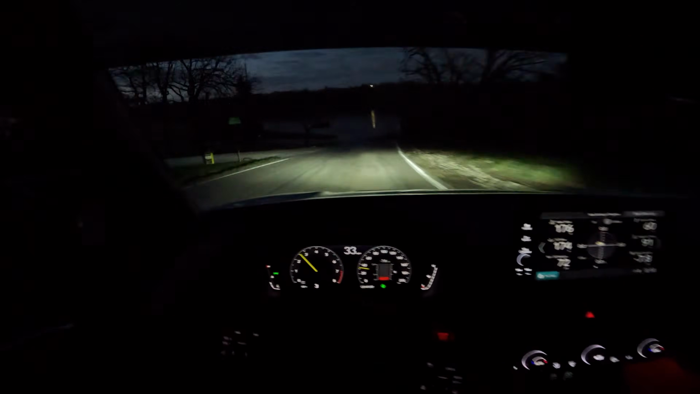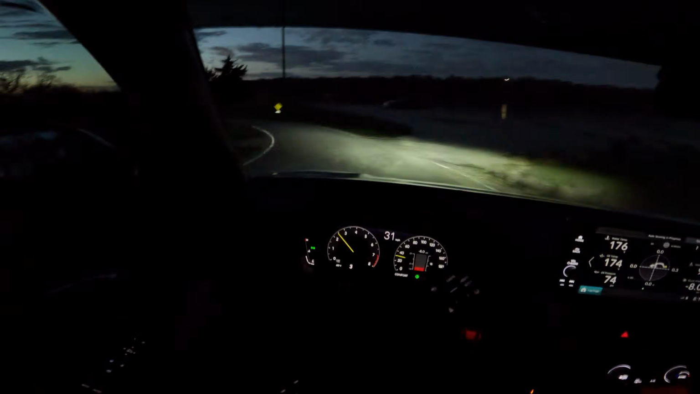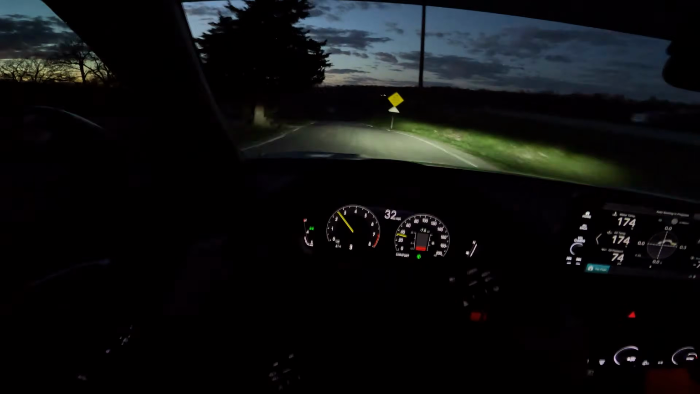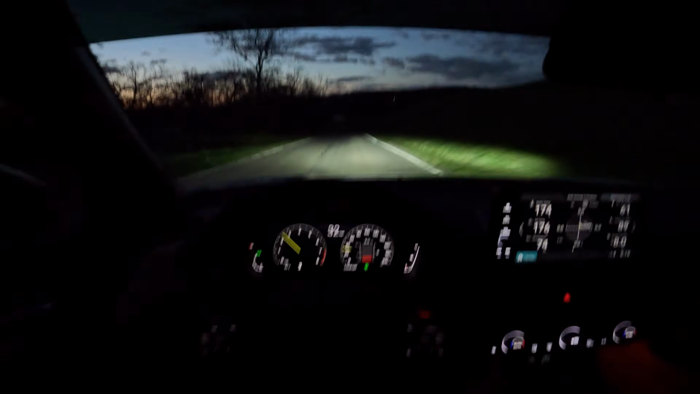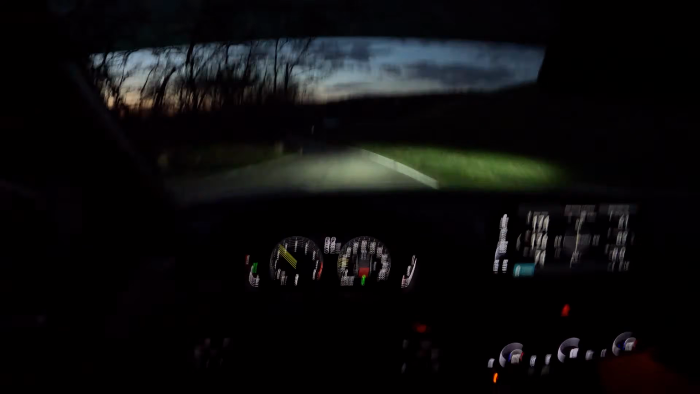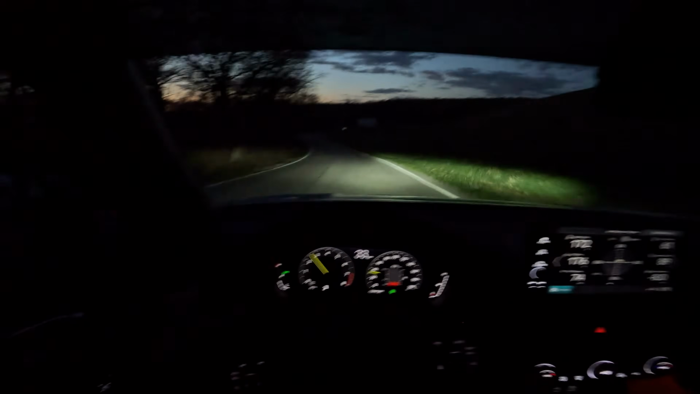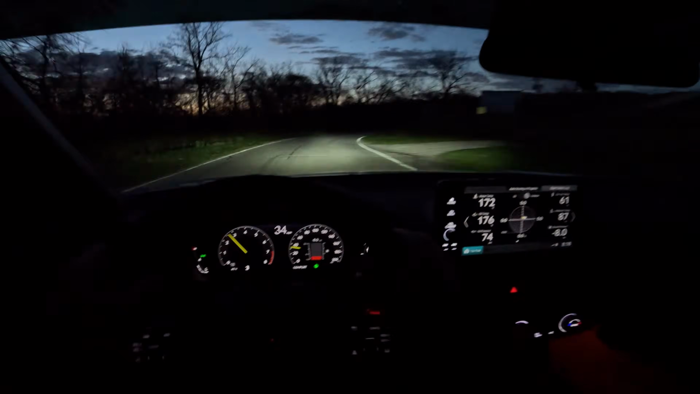We are driving in comfort mode right now. The car is warmed up, so we're going to give it some gas here in a second. What I like about this car is you can drive it really gentle. You can drive it just like a traditional Honda, get good gas mileage, or you can drive this thing really aggressively and it's a different machine.